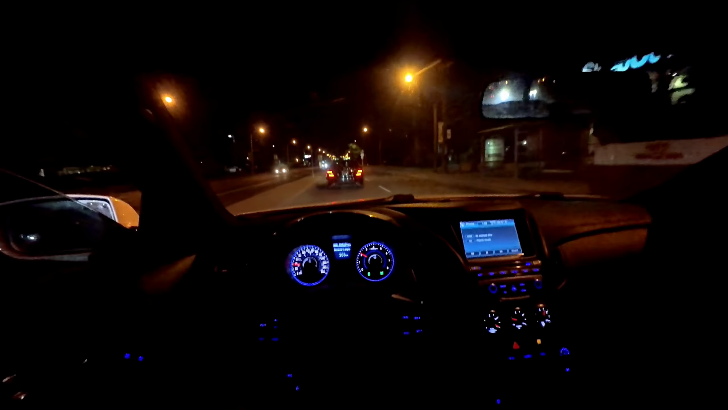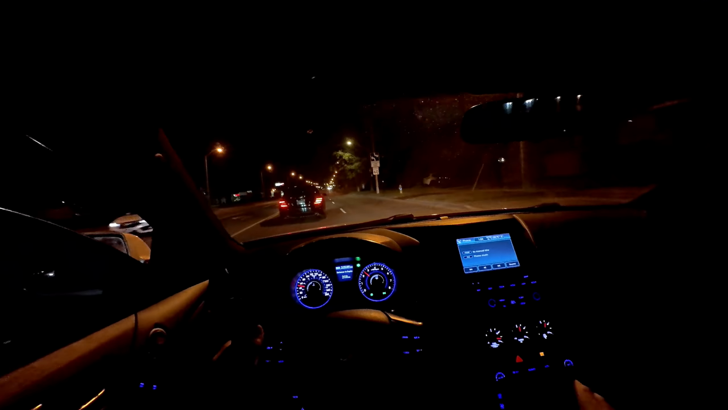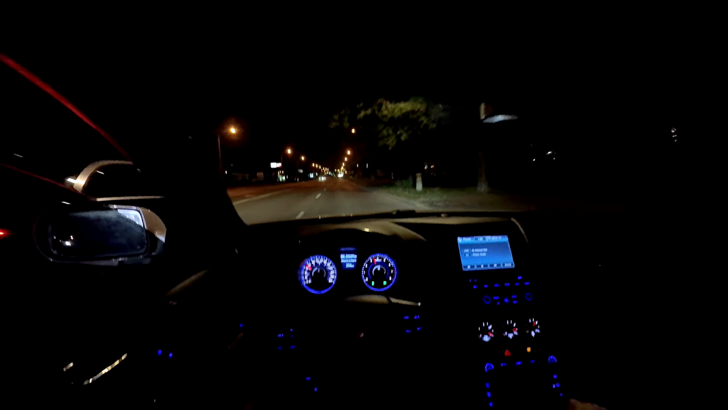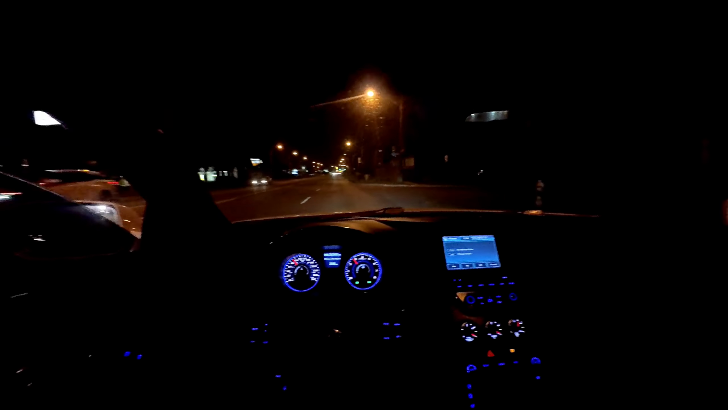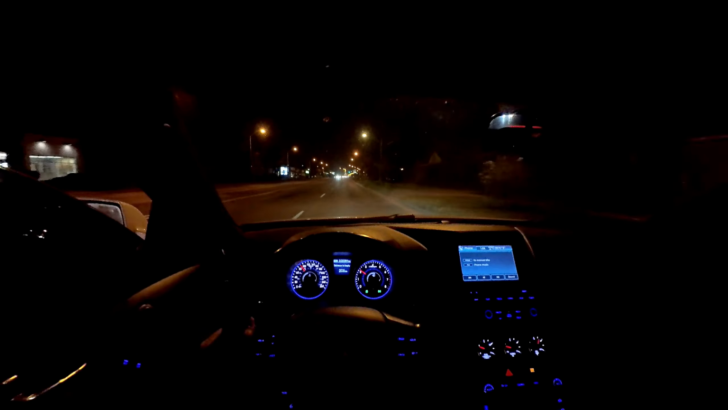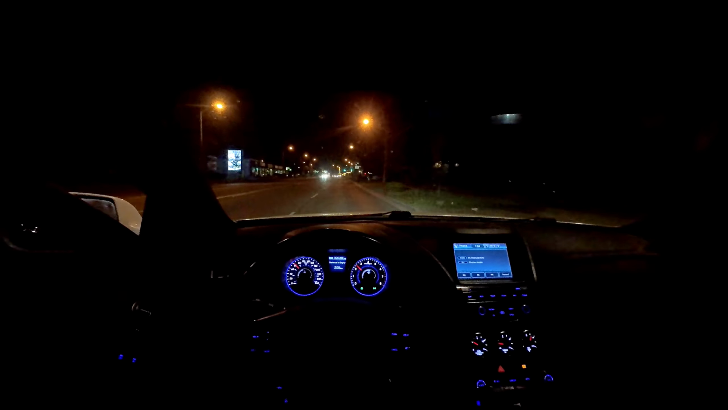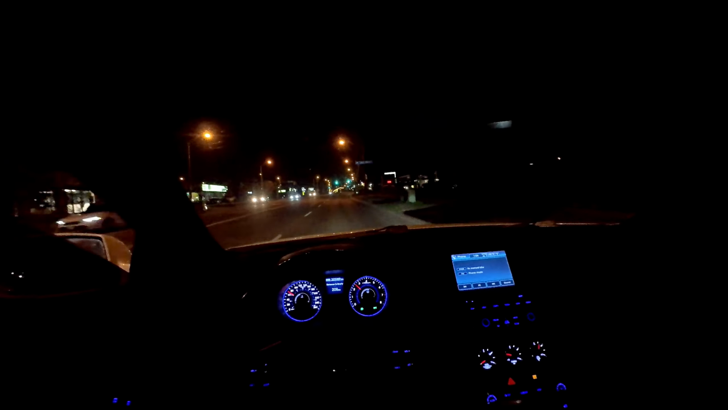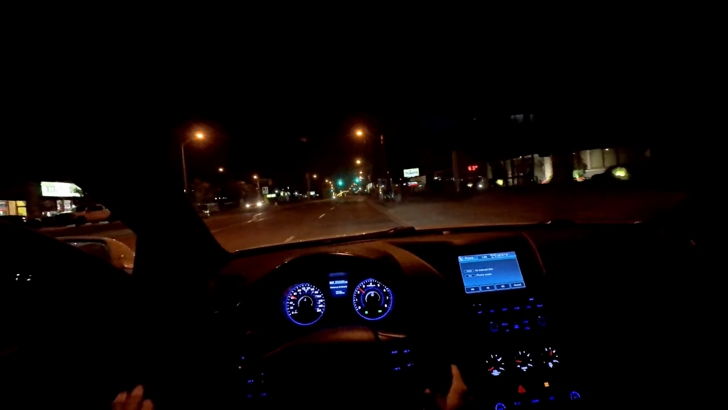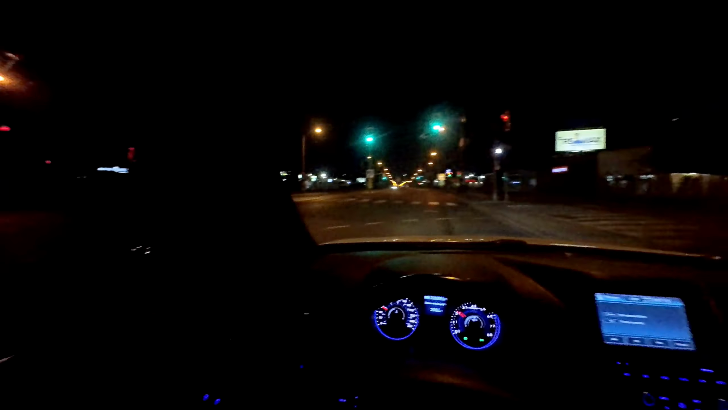Finally. That was a good pull. Again, I keep saying, what the hell? Two guys on a scooter, nice.